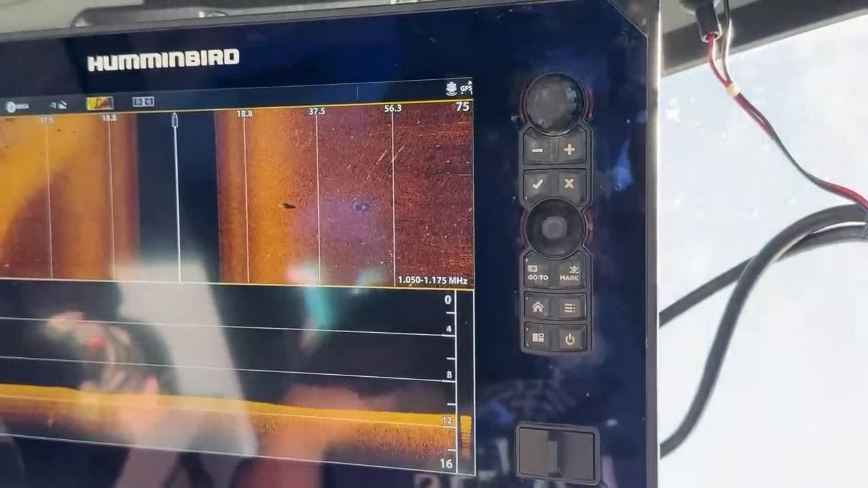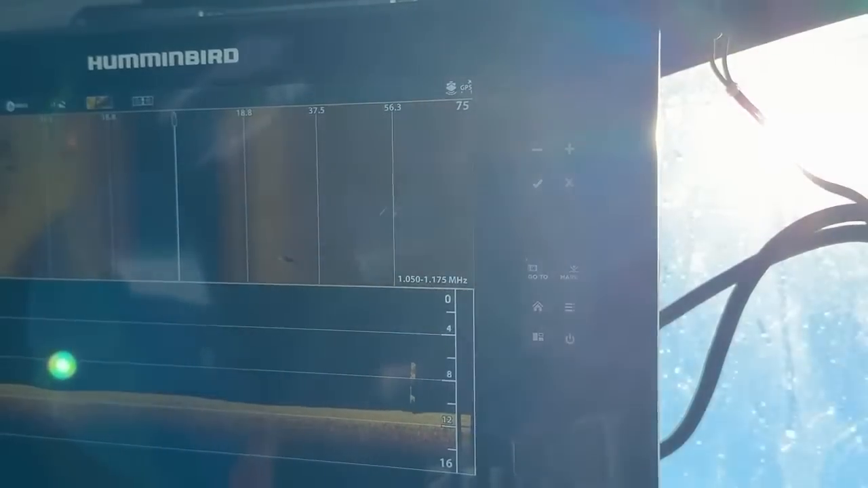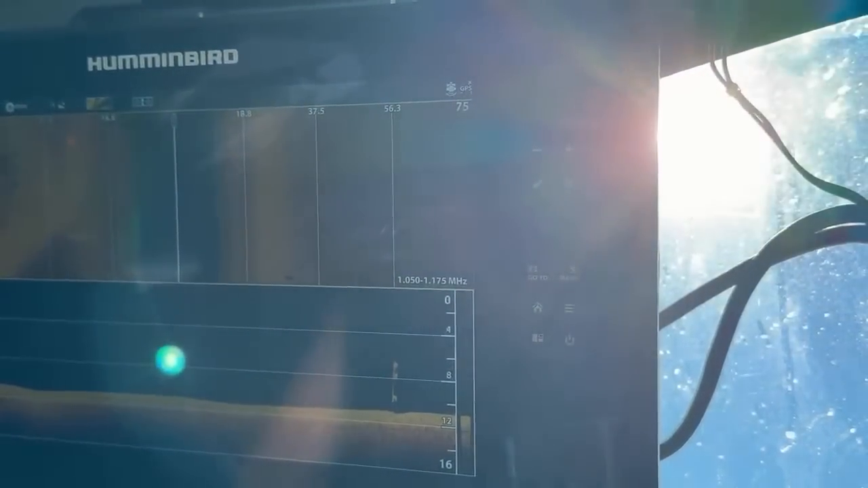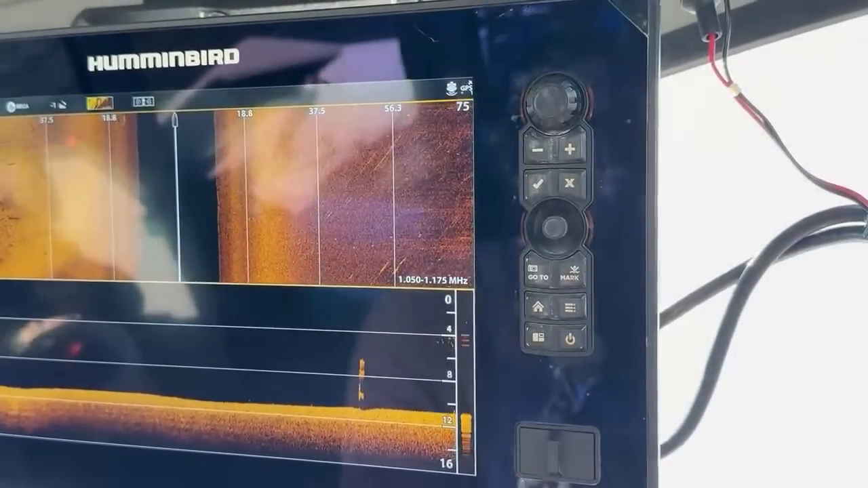There's something in the water right there. We just went over. I think it's another one. I didn't get it here. I mean, you can go back over. Yeah, I'm going to go back over it.